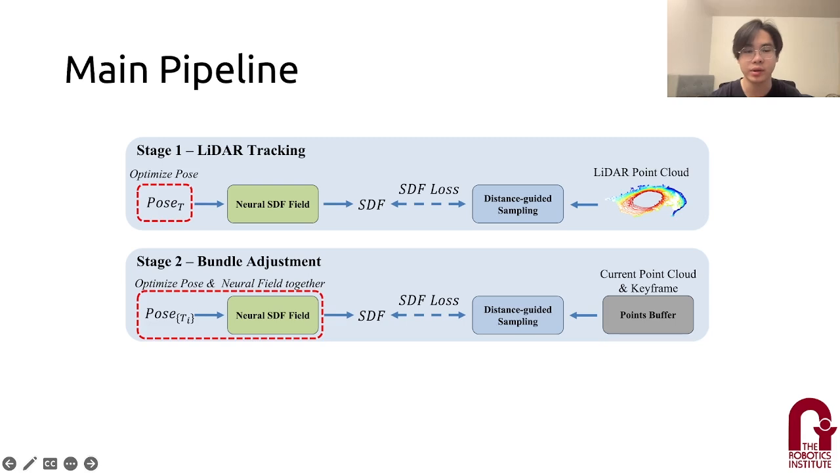And the second stage is bundle adjustment, like the traditional SLAM method. We sample from the current point cloud and a keyframe buffer. Here we optimize the pose and the neural SDF field together, so we optimize the pose and geometry at the same time.